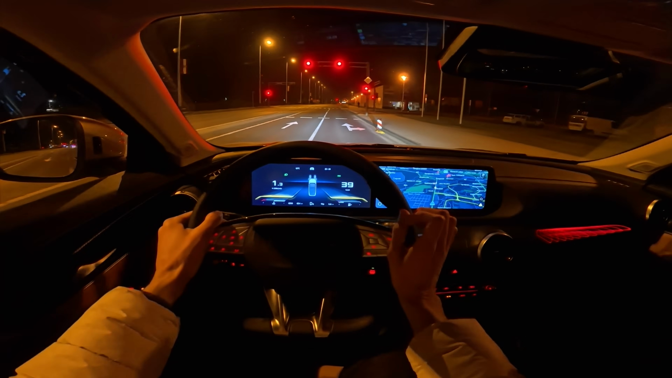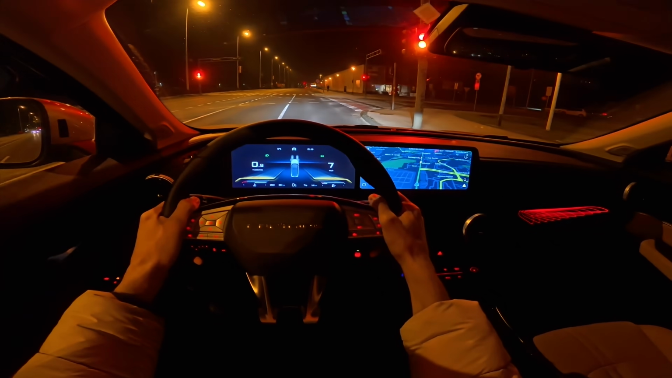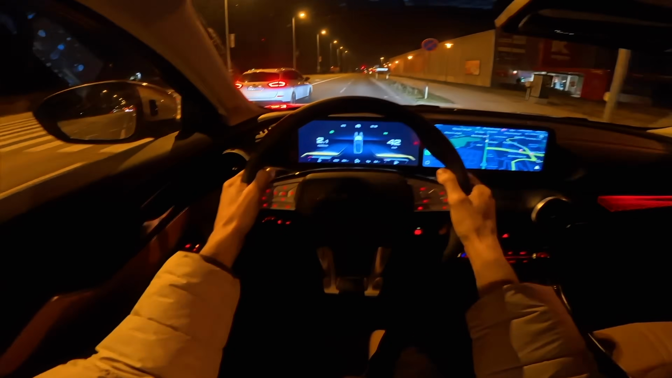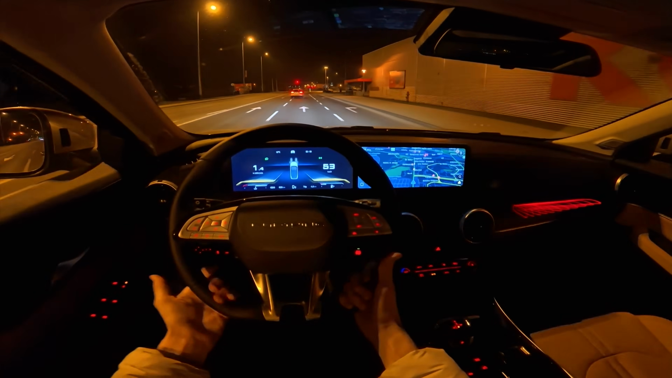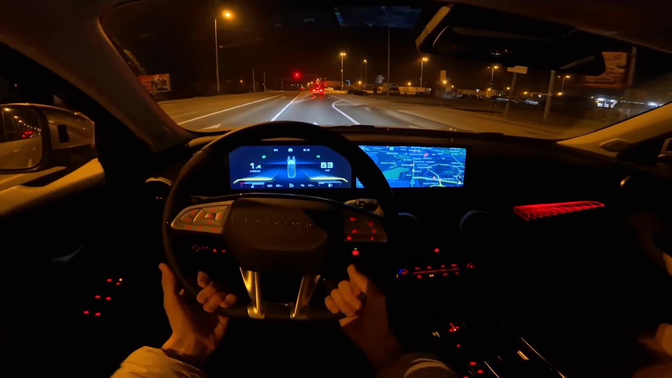Now you might hear maybe the brakes a little bit sometimes. It really depends on what materials they're using. So these sometimes squeak a little bit. There's that blind spot warning. And yeah, but overall an amazing SUV.